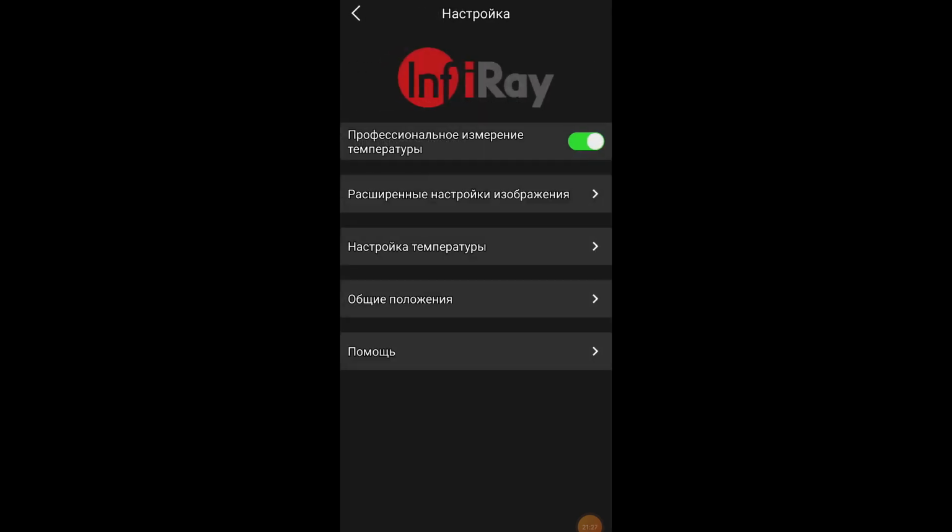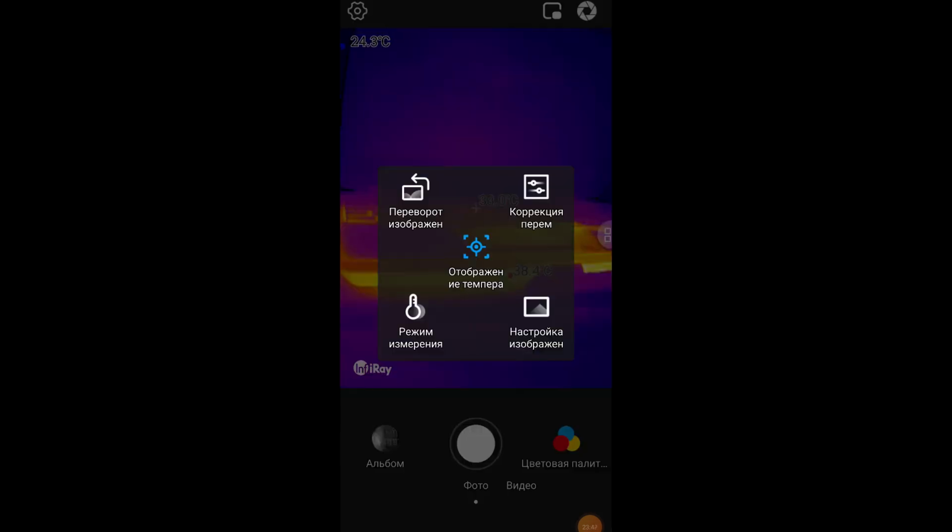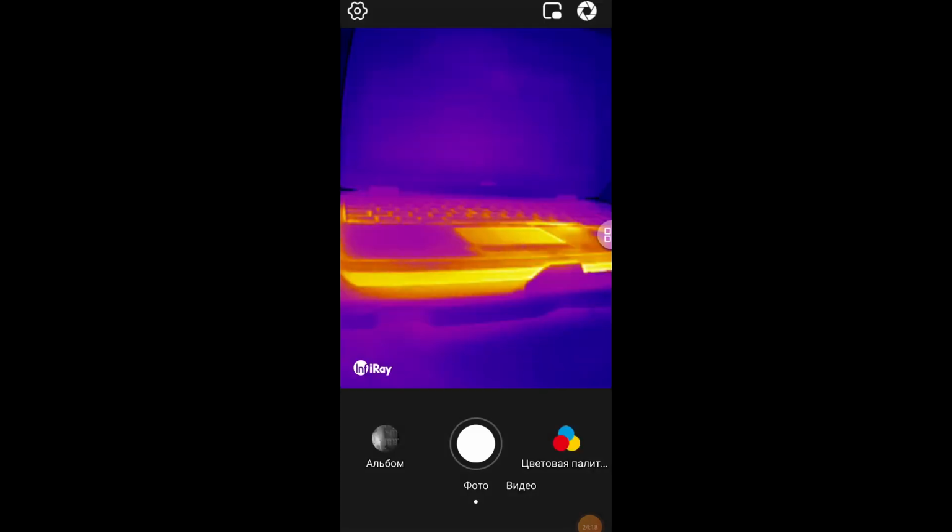I exit the settings. Turn off professional mode and exit settings. There is another settings panel here, which is indicated by 2 small squares on the right. Click. In the middle you can turn the temperature display on and off. Here we have turned off the temperature display. They turned it on again. This displays the temperature in the middle of the screen, as well as the lowest and highest temperature areas.